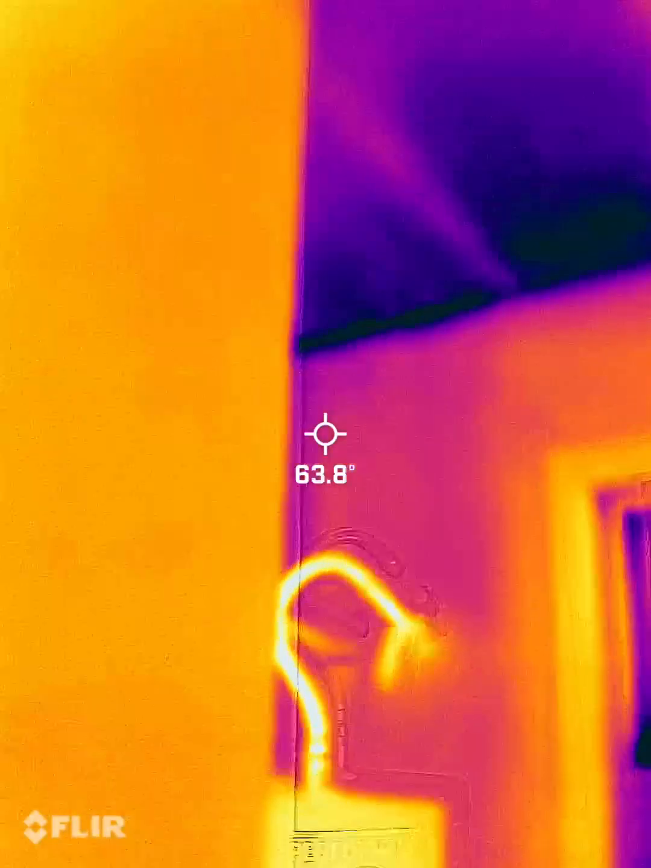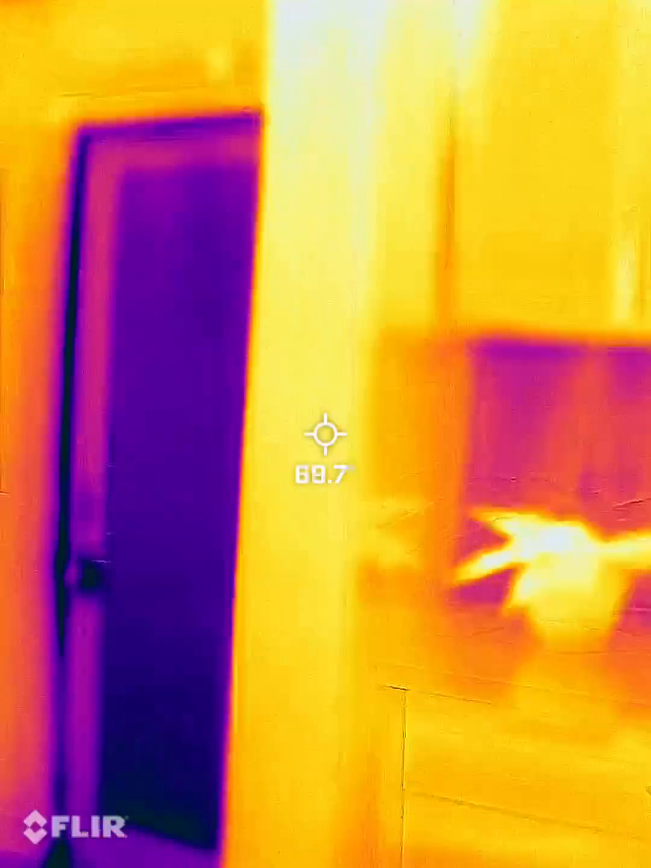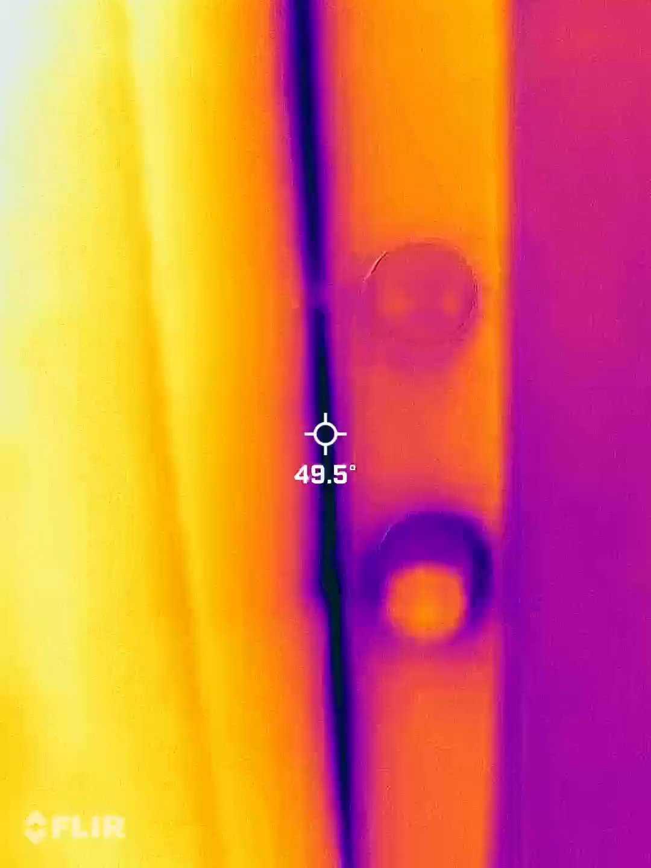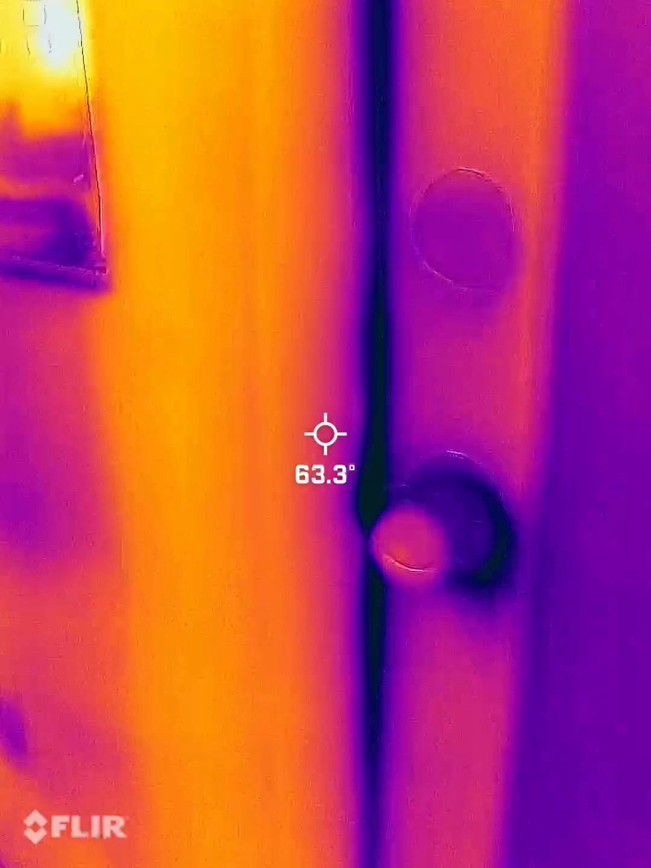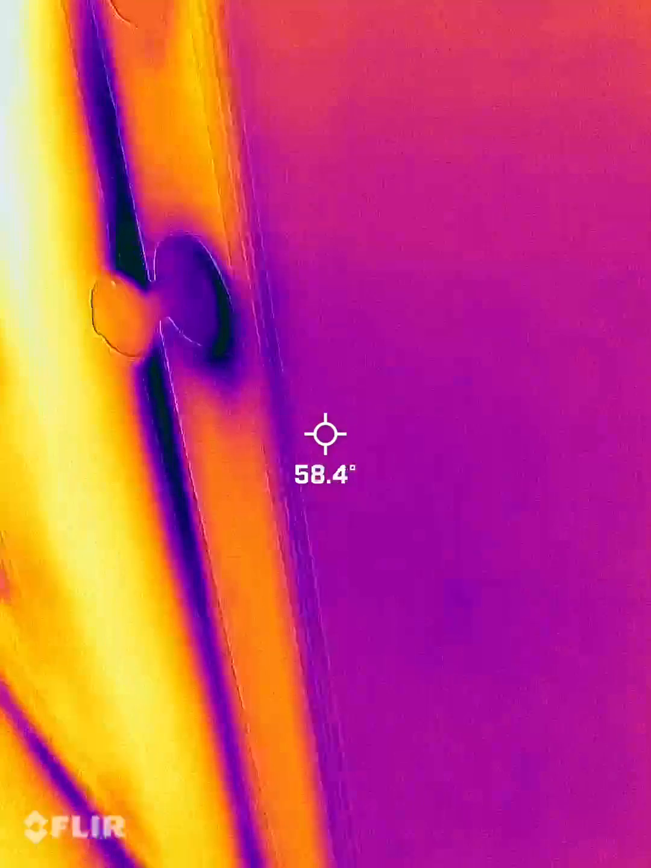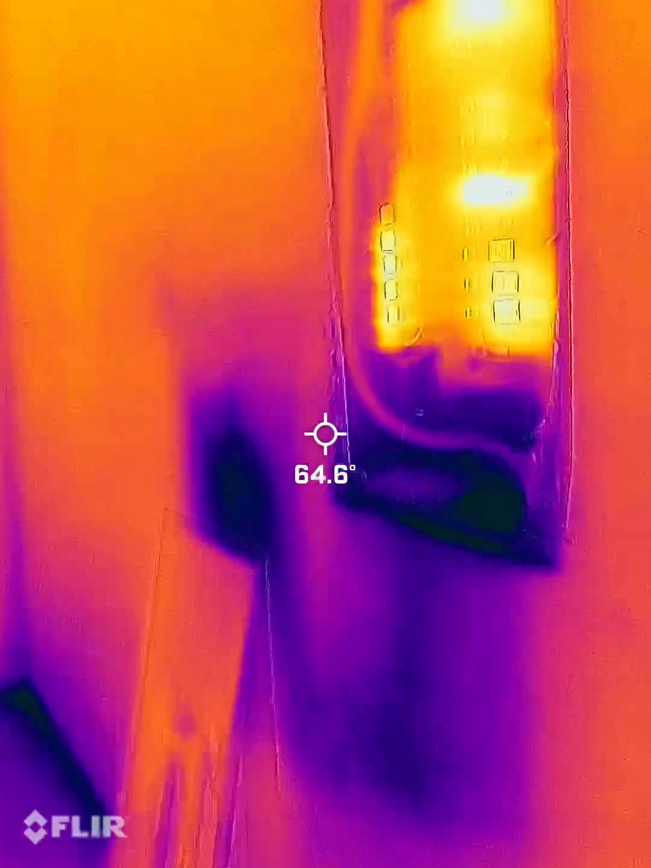In the laundry room. And this is the back door. Very small draft coming in right there. You can kind of see just a little bit blowing in. The weather stripping's a little damaged. The door's pretty tight, so do a minor repair there if you need.